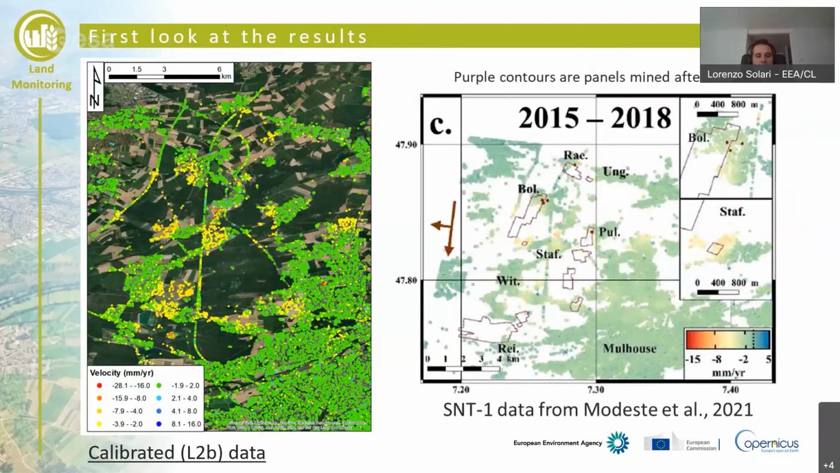I finish my presentation with a first look at the results. These results come from a test area which has been produced in the last month in order to be sure that the system is ready to produce this very important product. And these results come from France. This area has been affected over time by subsidence related to underground mining.